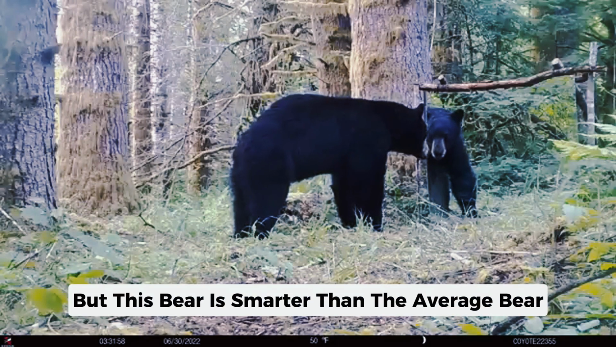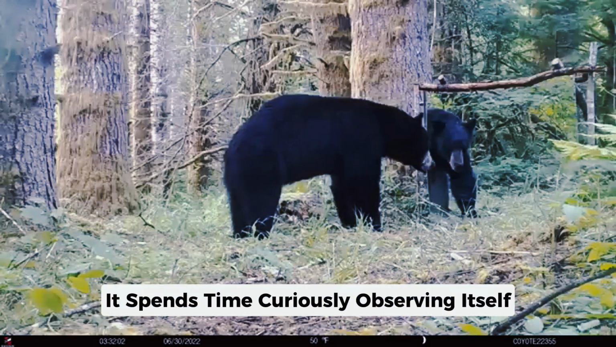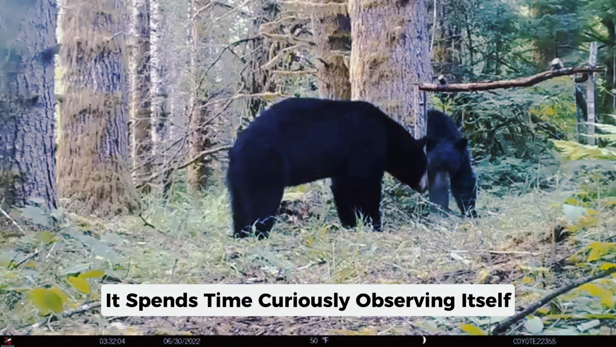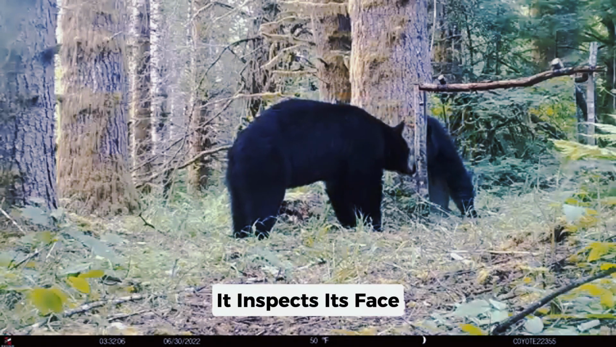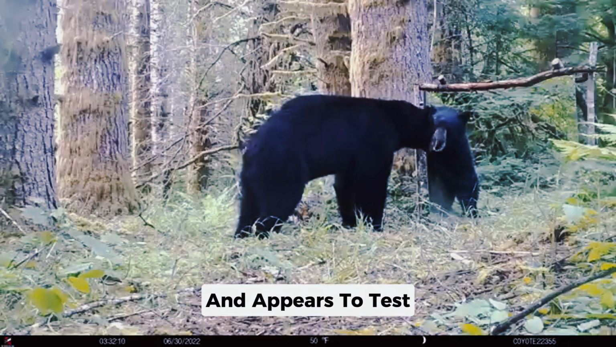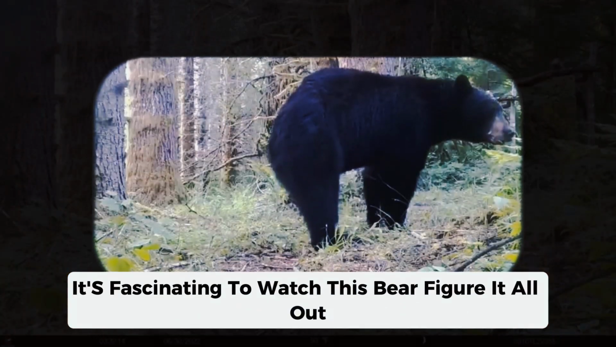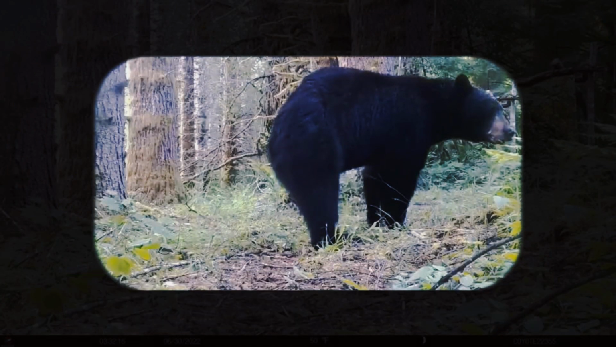But this bear is smarter than the average bear. Instead of getting aggressive, it spends time curiously observing itself. It inspects its face, examines how its movements affect the reflection, and appears to test whether the image in the mirror is truly its own. It's fascinating to watch this bear figure it all out, don't you think?